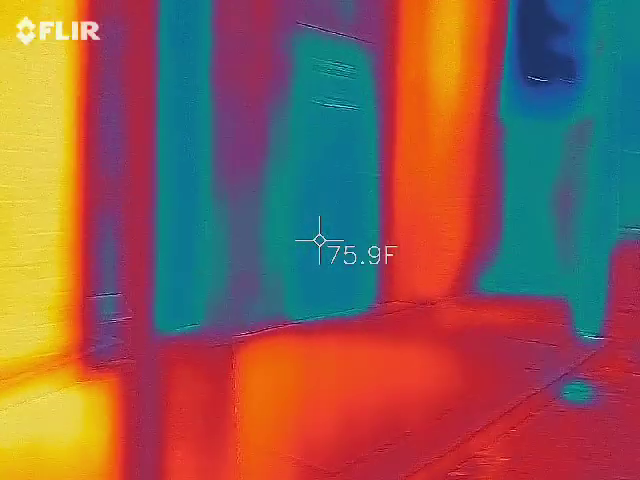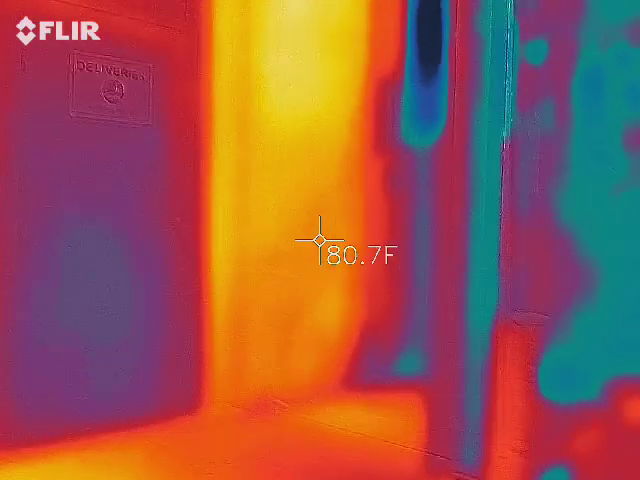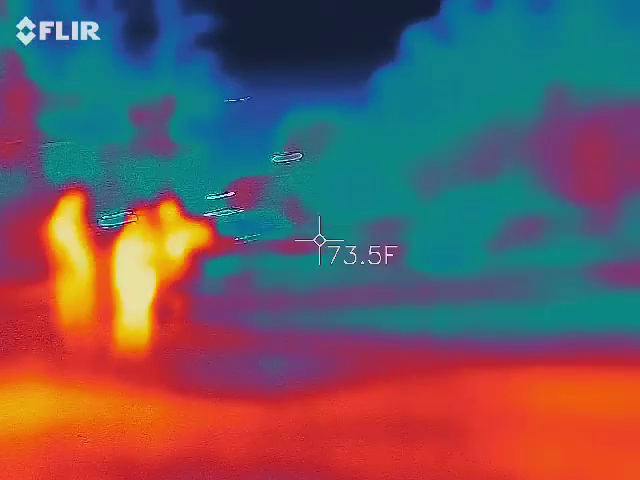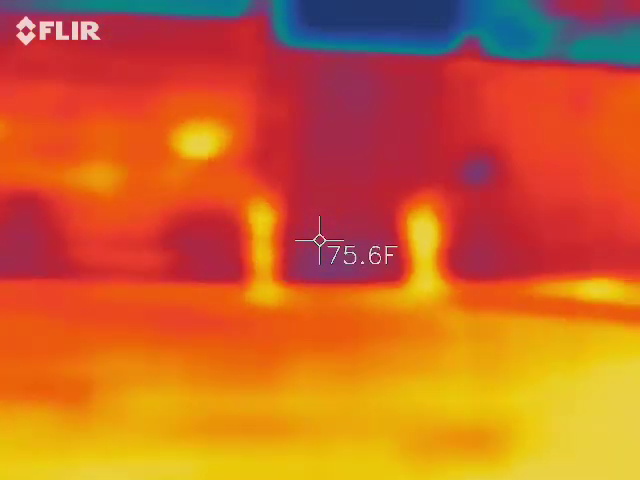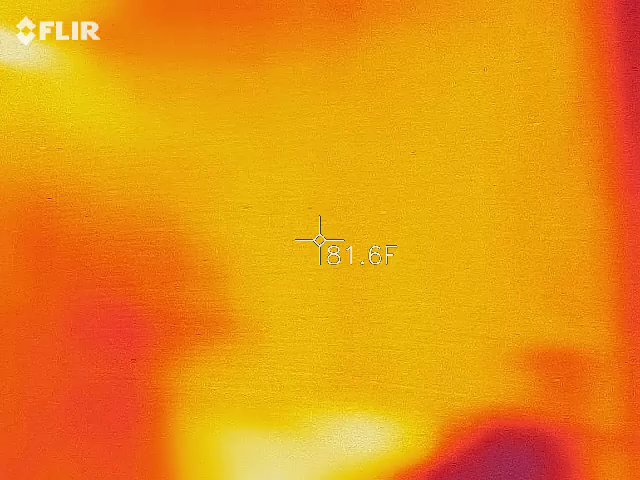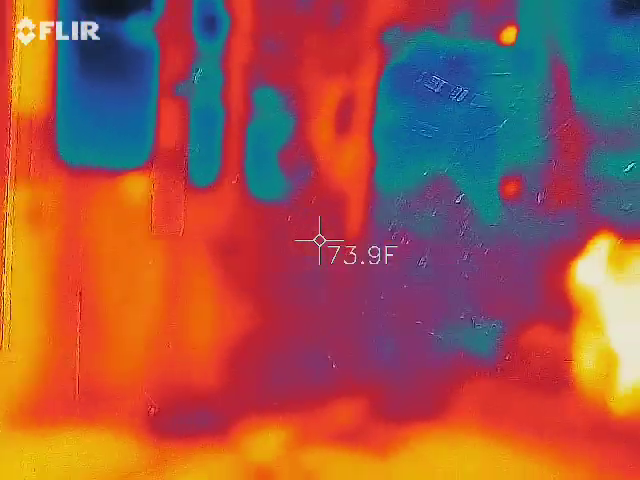Anything happening under lights? I had one tiny little thing going. It's sort of holding solid, and then it'll stop. I had one jump up into the orange there.